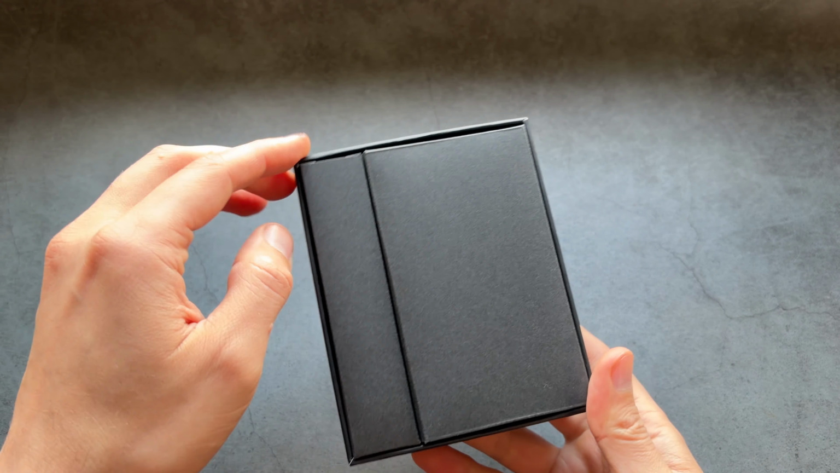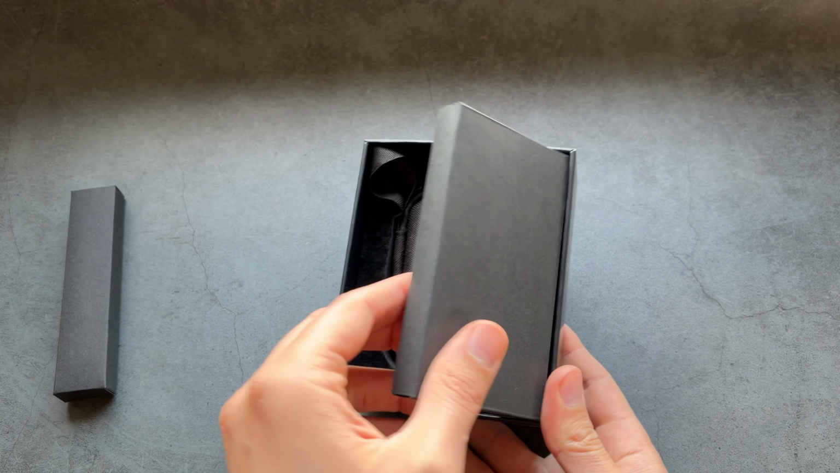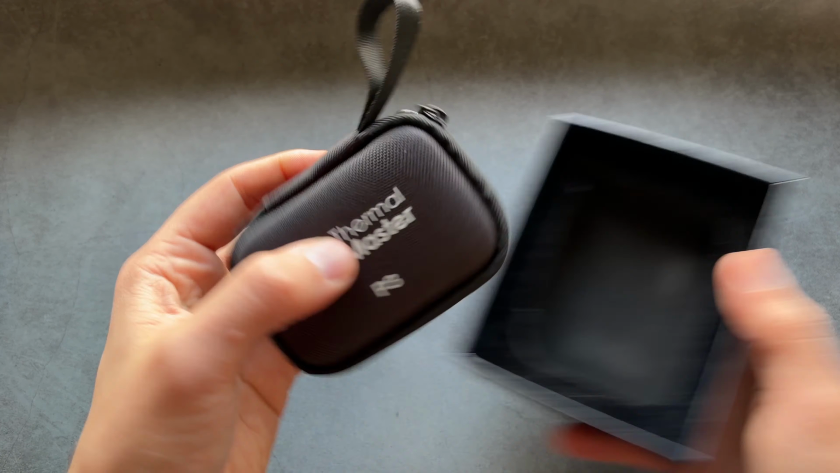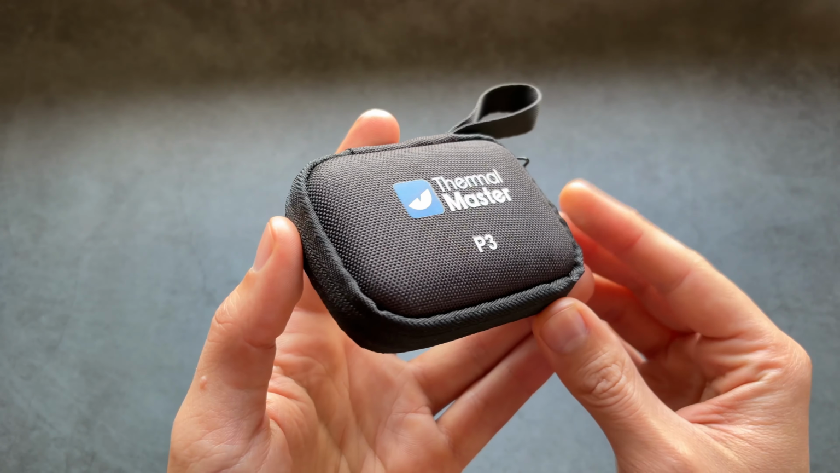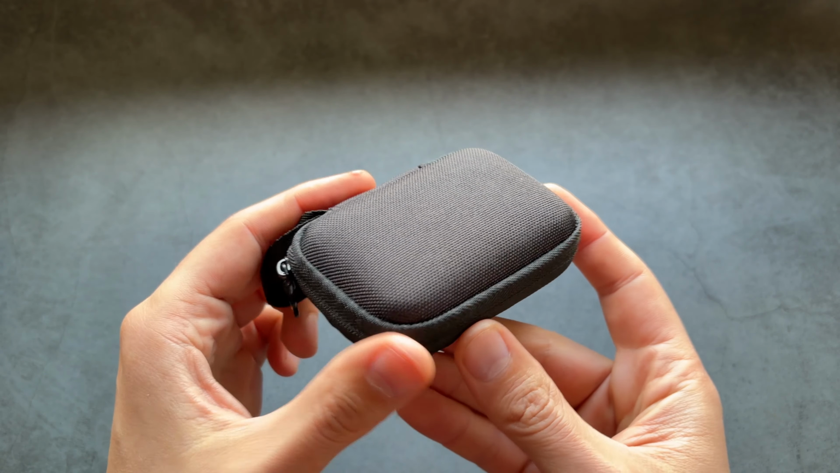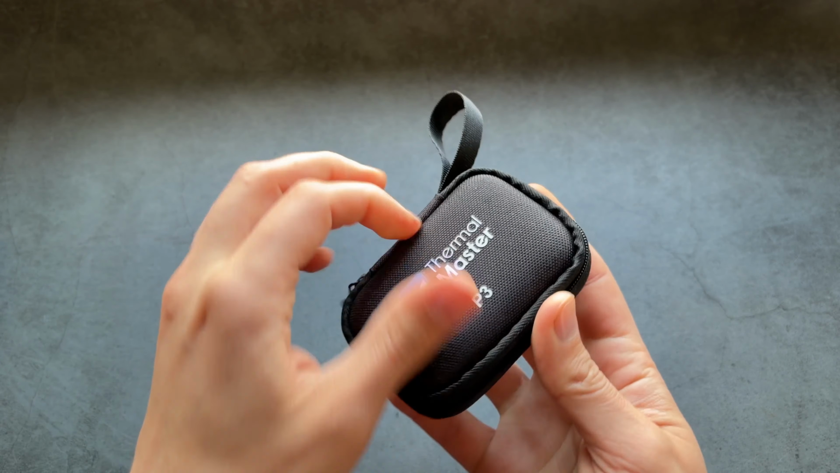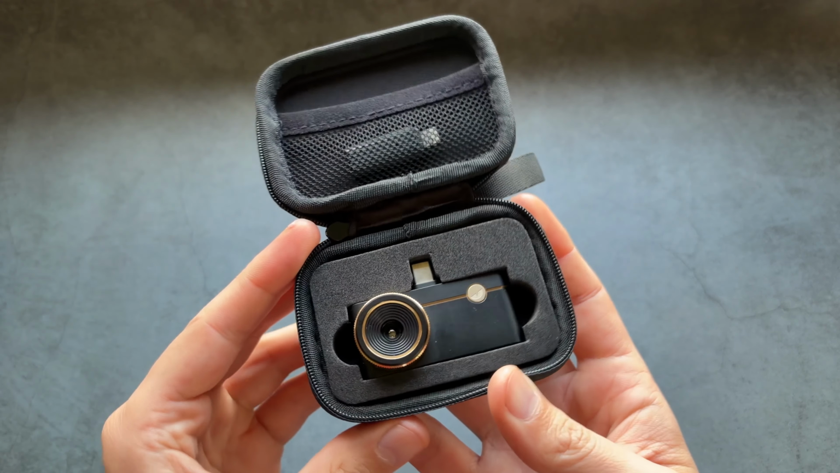We also get decent packaging over here, and a bunch of accessories, and the camera in a very decent storage pouch as well. Okay, and inside the case we get our camera.